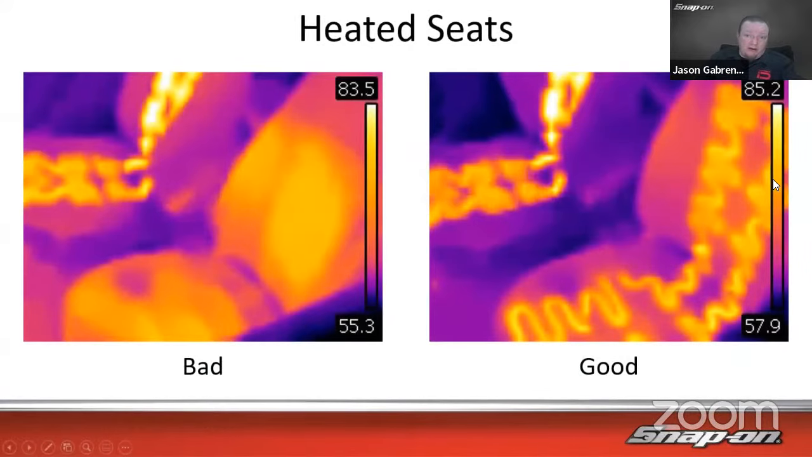How about cold weather items? So I live in a cold climate. You may or may not live in a cold climate, but there are certain conveniences that our customers have gotten used to nowadays. And this actually could work in the other direction too if we got cooled seats. But in this case, we got heated seats. So we see on the passenger side here, we got a good grid there. Everything's working the way it should.